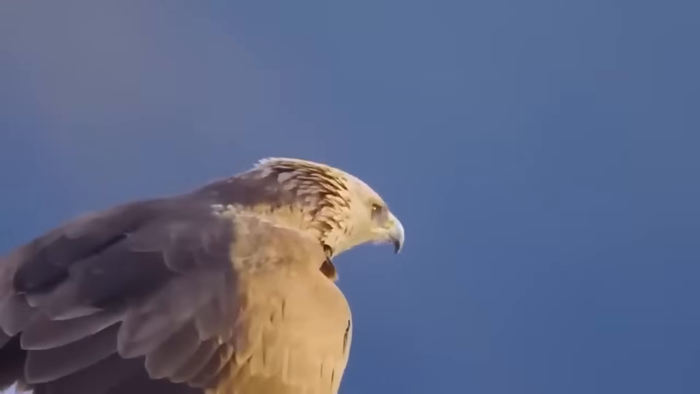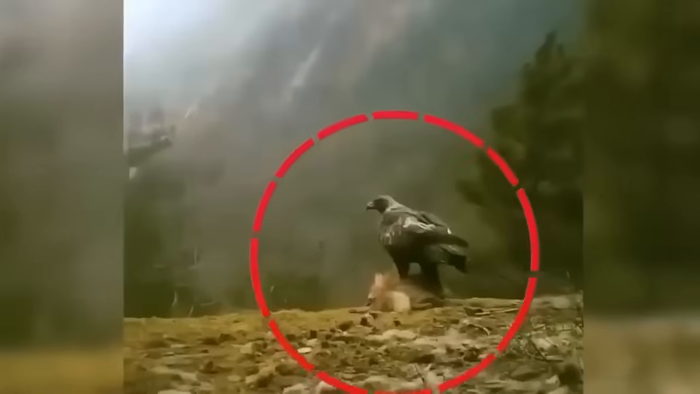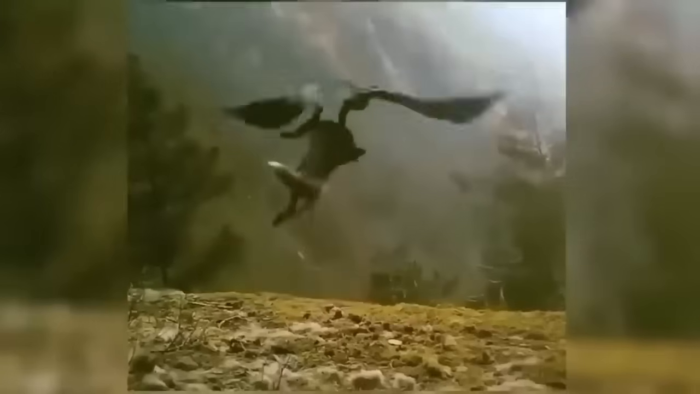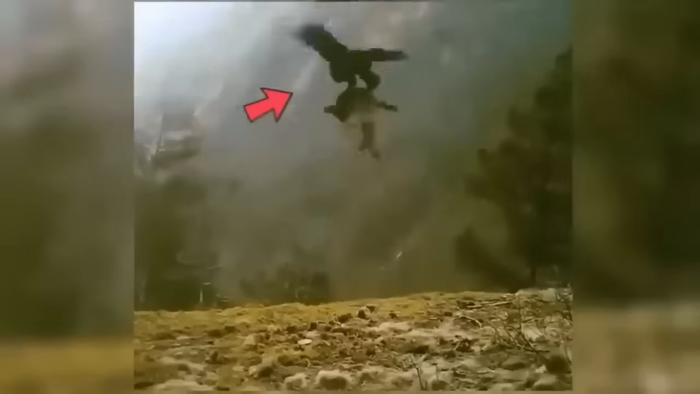The golden eagle's skill is astounding, as it's known to take down animals much larger than foxes. In this case, the fox was already deceased, making the eagle's flight look effortless. It's a mesmerizing glimpse of nature's power and beauty.